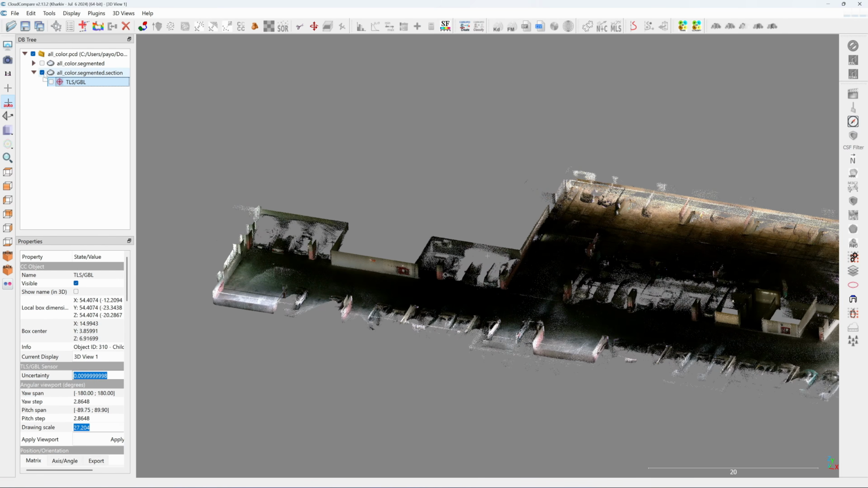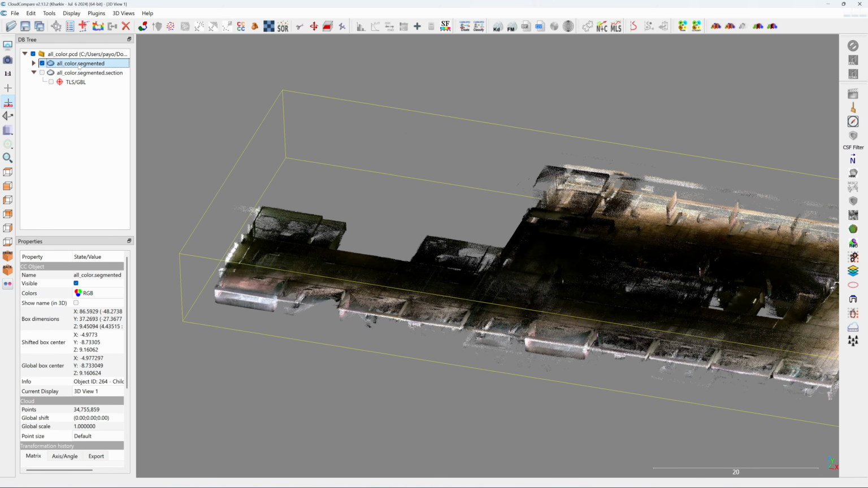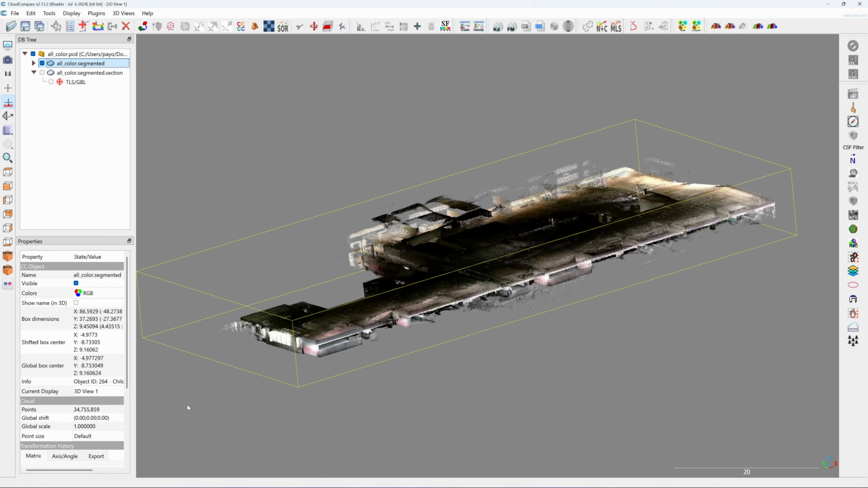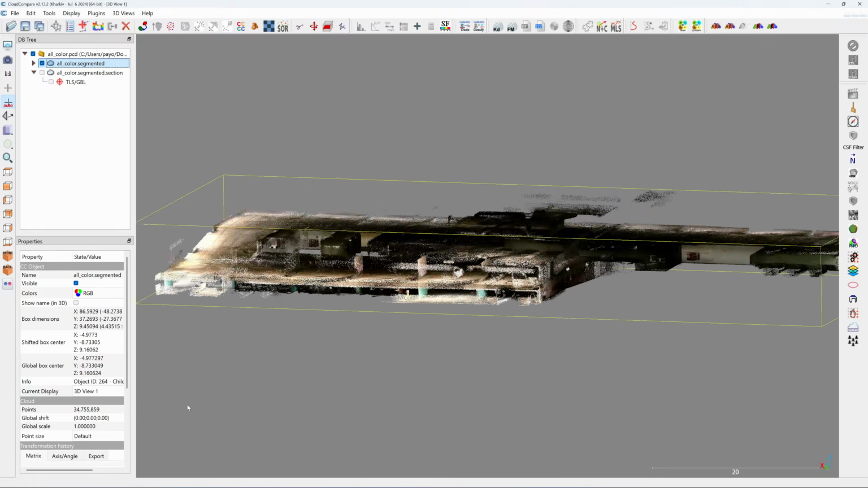All right. For the color, the number of points in the point cloud is 34 million. That's quite a lot for the size of this car park.